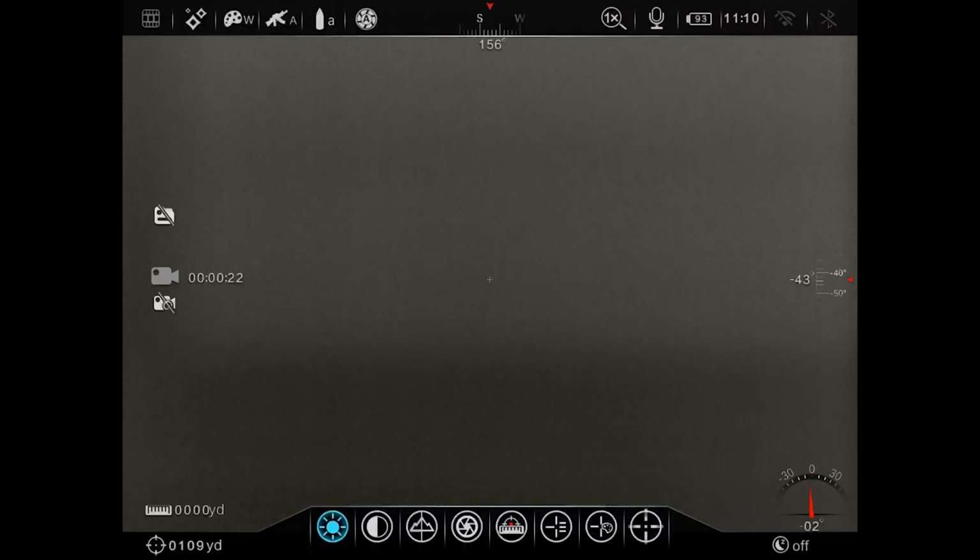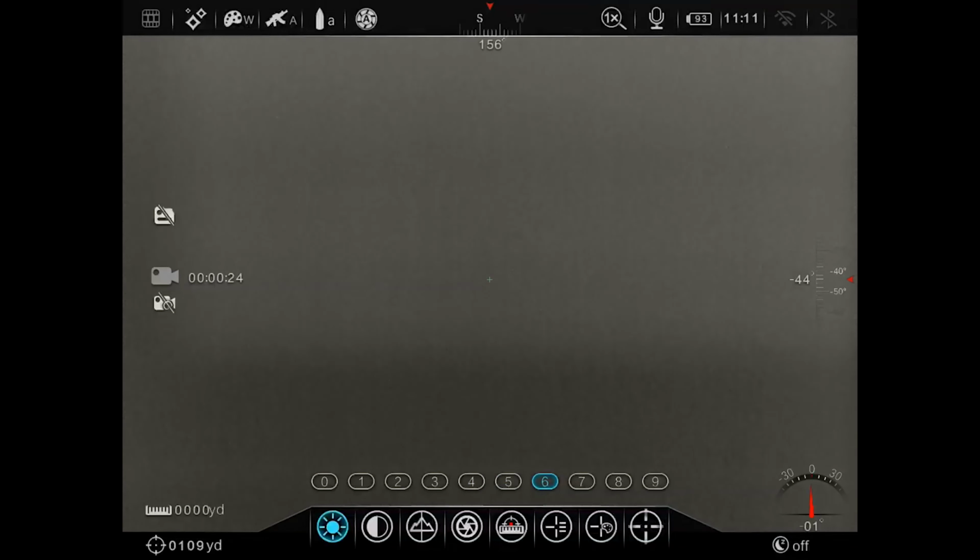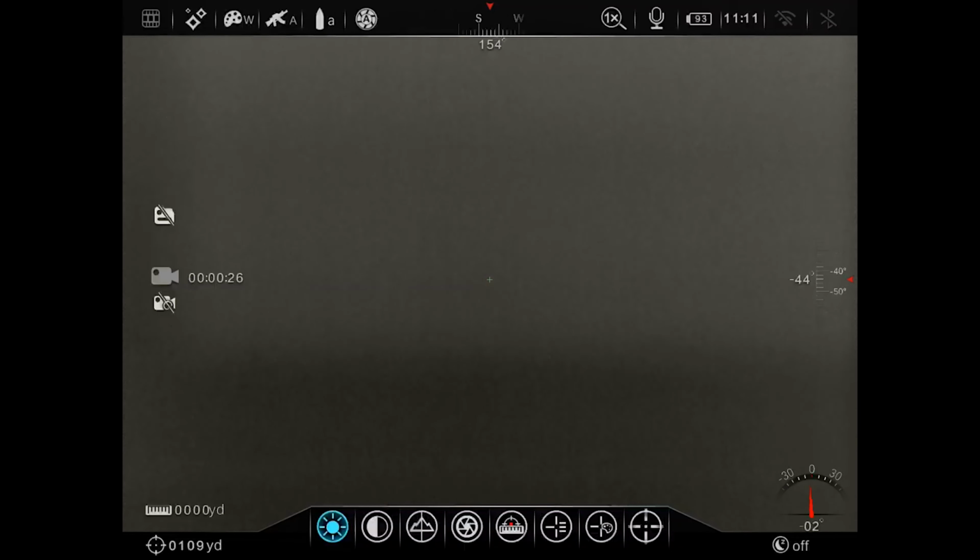Your first setting here is your brightness. You can select it, and you've got your different settings. Next is contrast. Obviously, go through your different settings for your contrast. This is your sharpness. You can change it and go through, check the sharpness where you want it. Next is your calibration method, as far as your nuking, automatic or manual. We have it set in automatic.